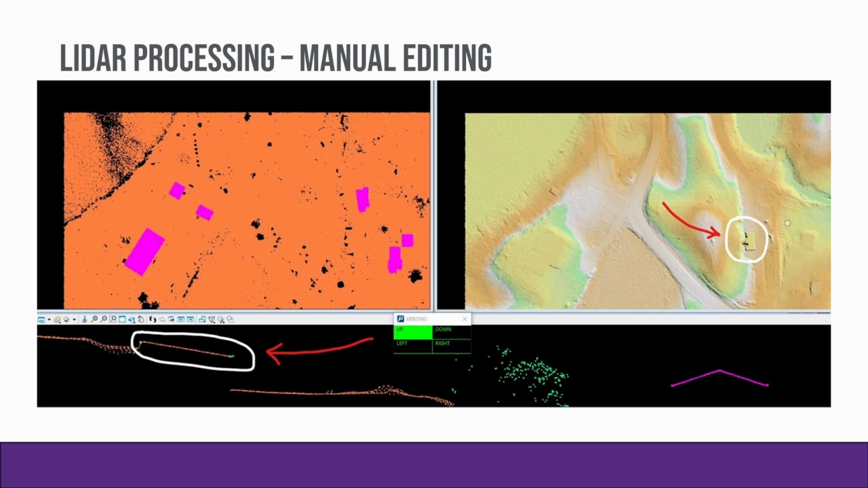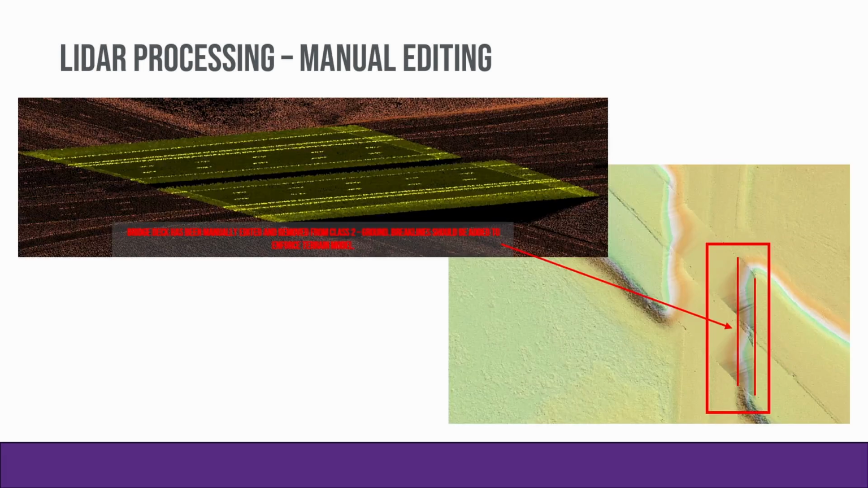And what I've circled there, and the arrow's pointing to it, is something that caught my eye when I'm looking through that tile and panning through. It doesn't look natural against the surface. So what I do is I cut a cross section on it. And when I'm looking at it, sure enough, it's a building that's built up against the hillside. The macro in TerraScan saw that planar roof and classified it as ground. So what I've got to do is go in there and manually edit it, remove it, and put it in the building class.